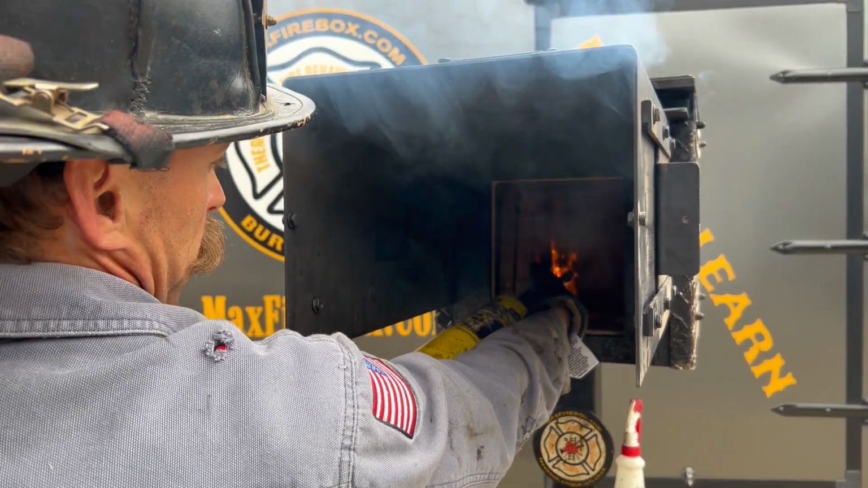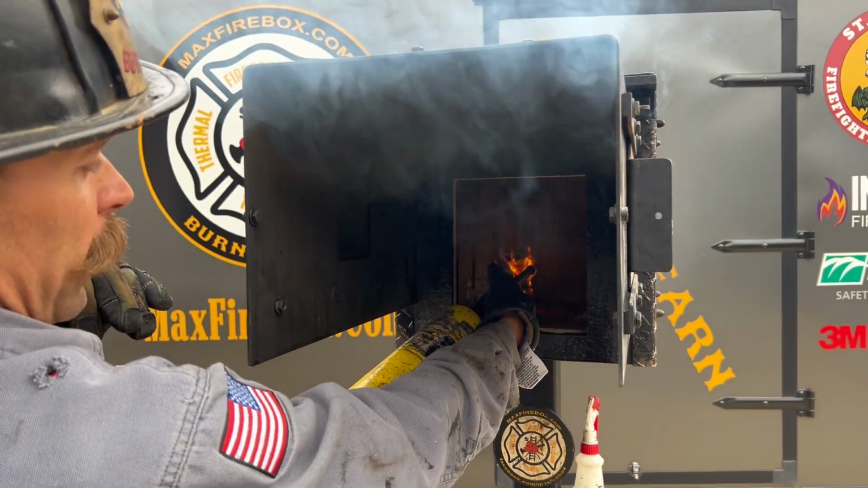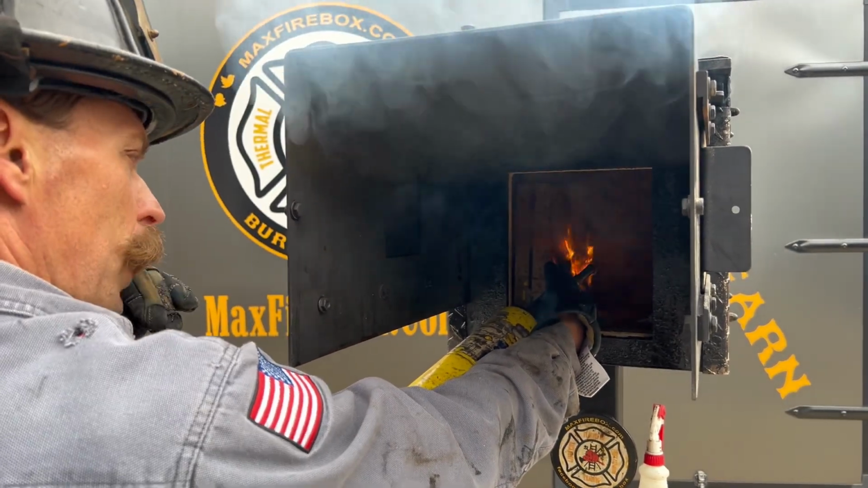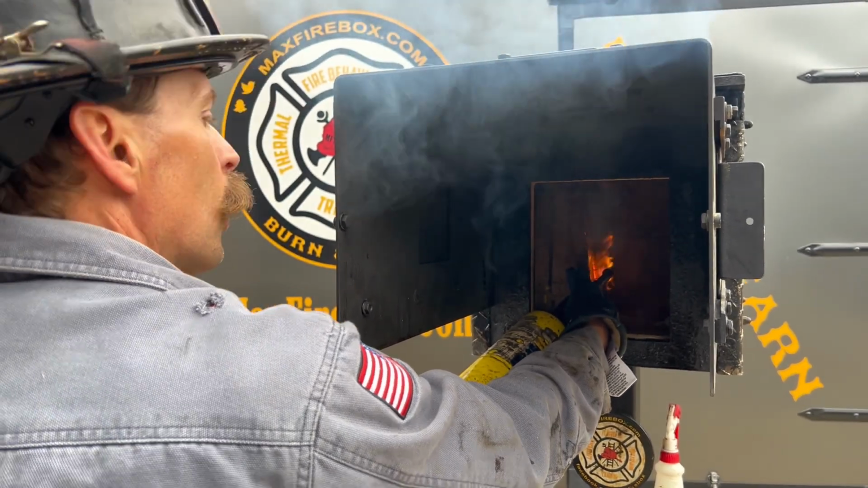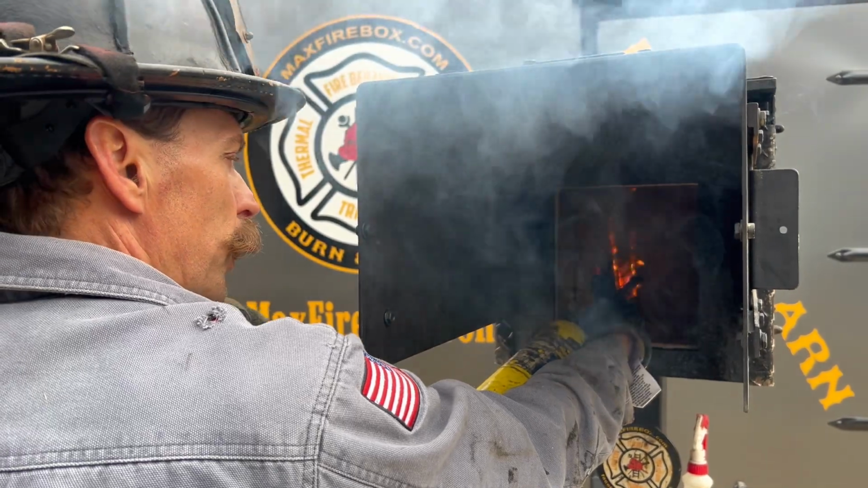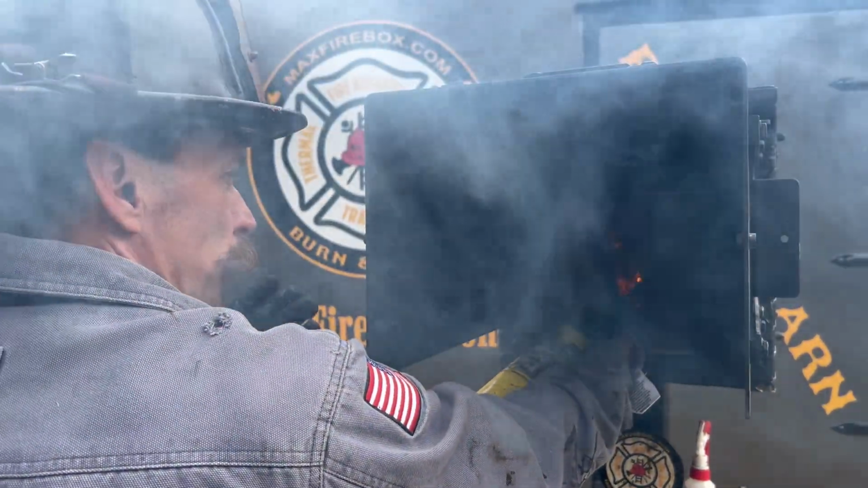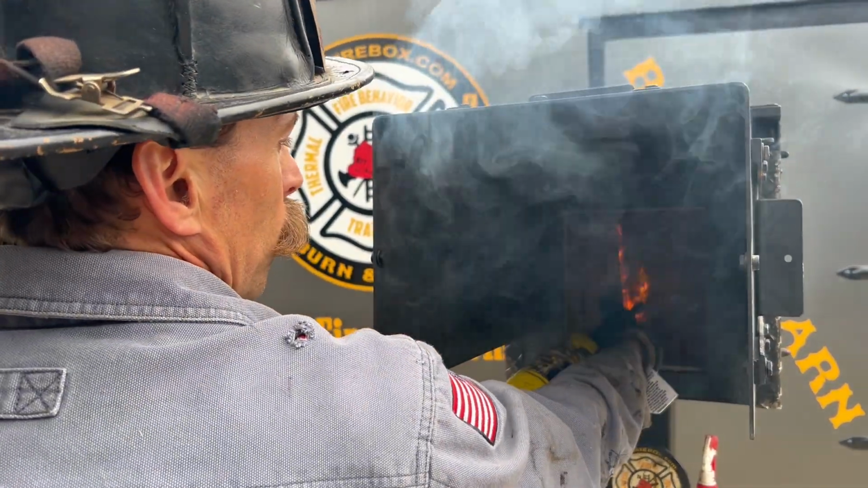I really want you to stress with the firefighters that they have a thin piece of plastic on their face, and the importance of killing the heat. So think about the difference. You have a thin piece of plastic on your face, and on your butt you have a bunch of protection. You have more protection on your butt than you do on your face. So we're just letting the fire heat up.